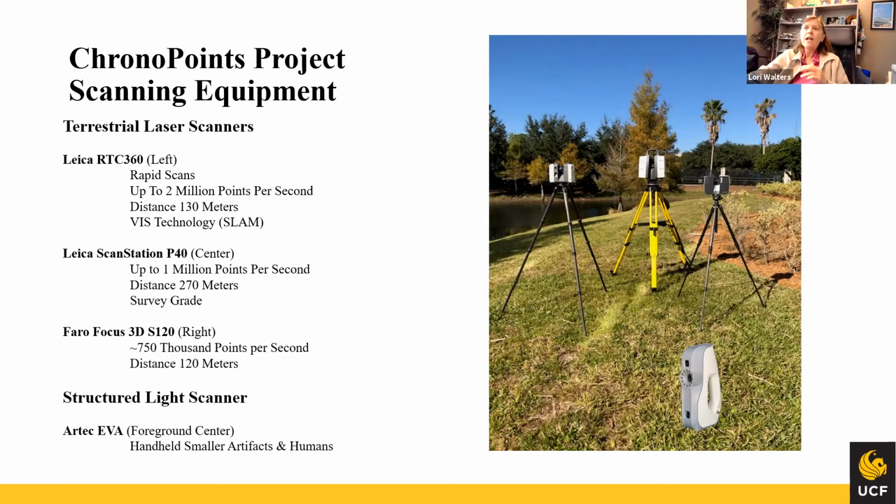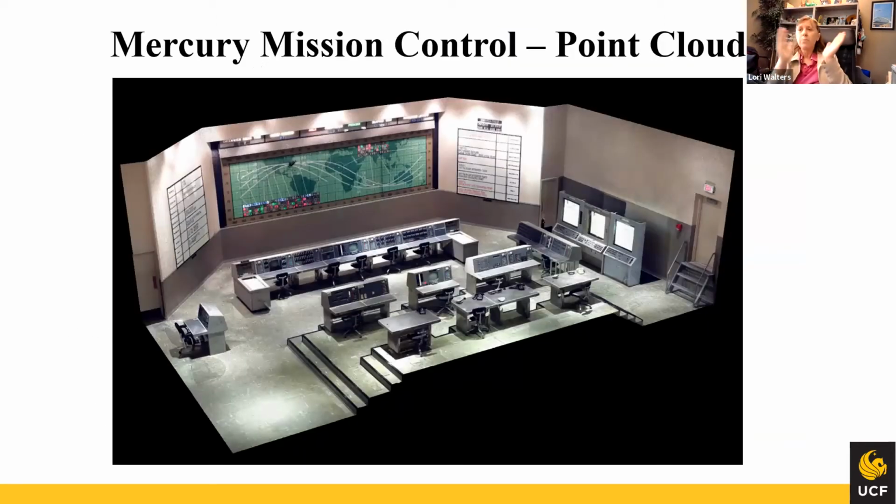And from that, we did Mercury Mission Control. Big surprise that I would want to do something with the space program.